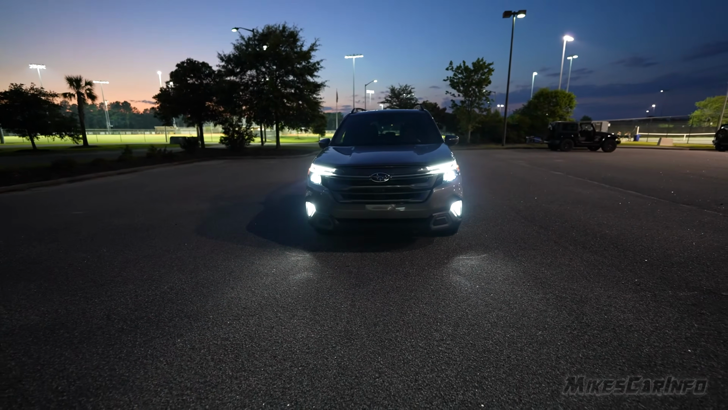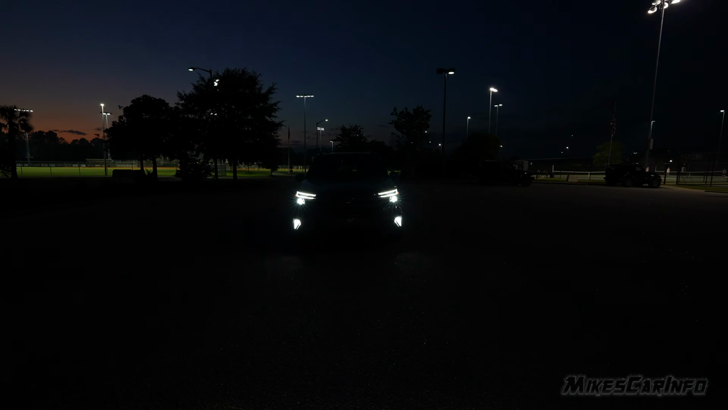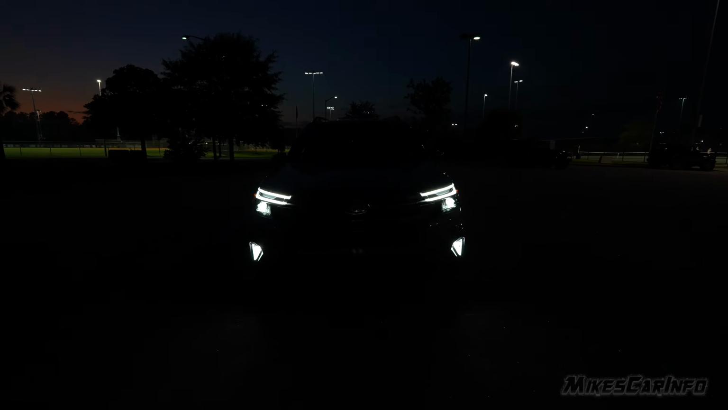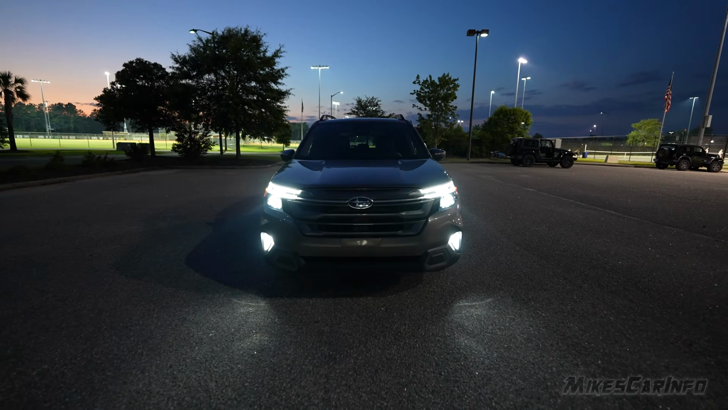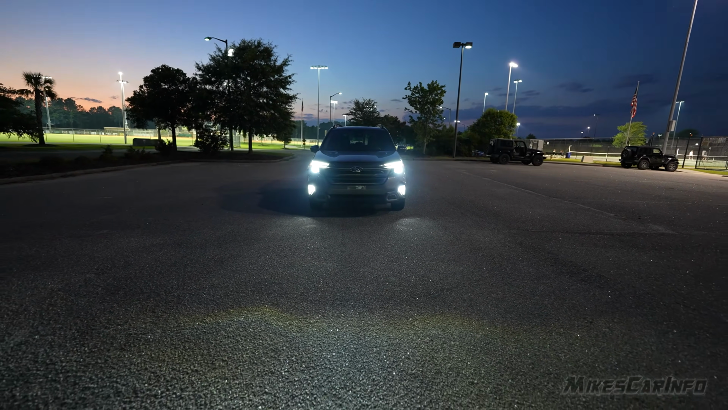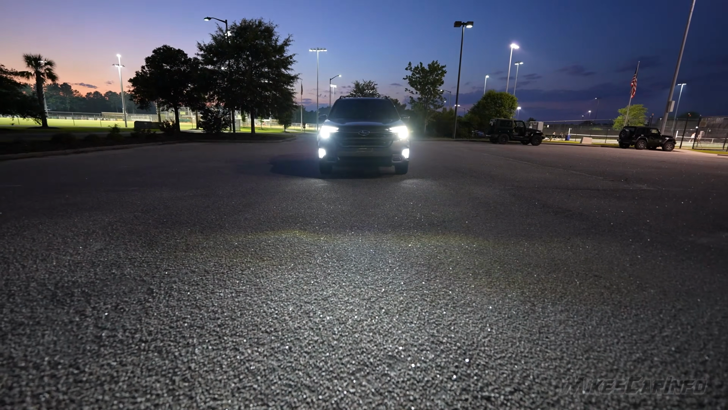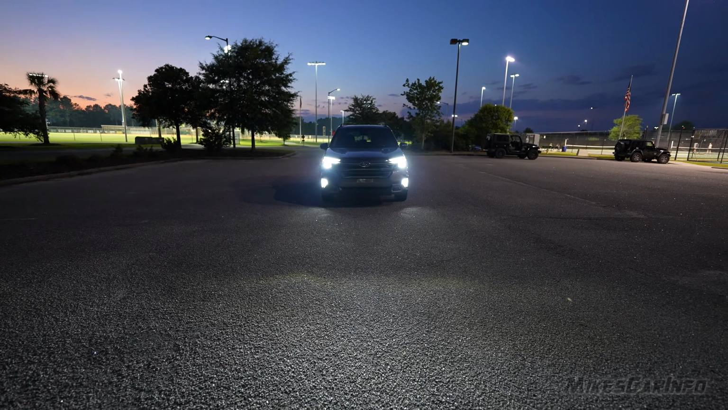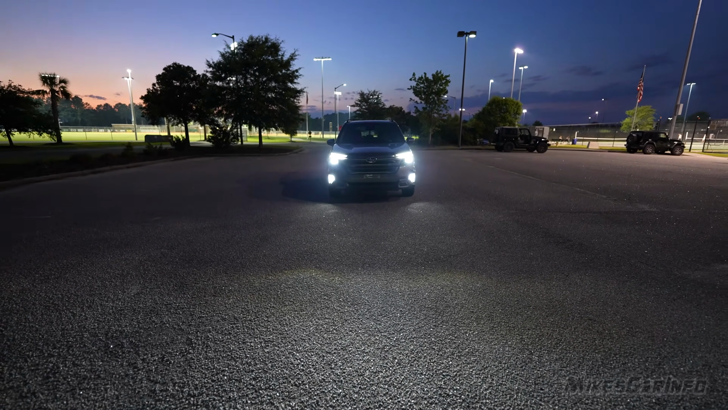Looking pretty cool. Hopefully you can pick up the design here. Sometimes the lights kind of blow out the camera, so you can't really see the design, but yeah, I think you can see it pretty good. We'll step back here a little ways and check out the cutoff. So the cutoff is about 2.5 feet off the ground. Above that, I can look directly at the headlights. It's not hurting my eyes at all. And then down here is where all the light is. So yeah, 2.5 feet off the ground is what it seems like to me.